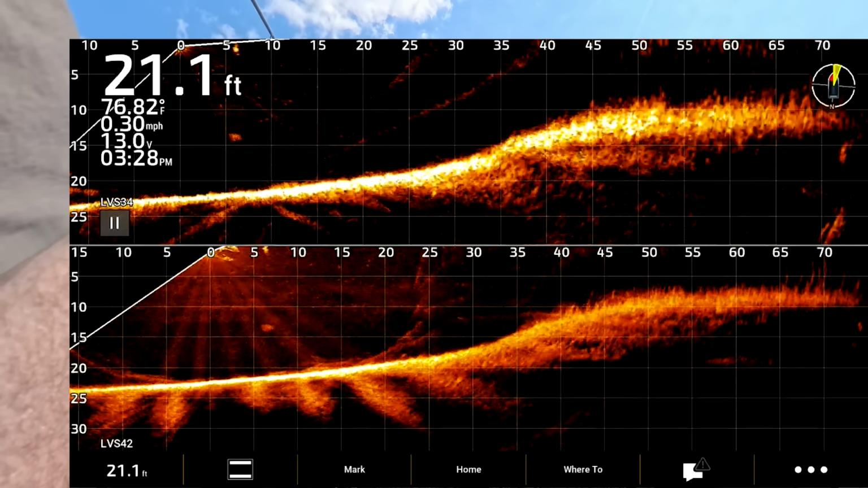Impact at 55. I'm out of the weeds. I lost it for a second. I'm gonna flip over to full screen 42. I'm gonna turn my depth down so I get a little bit more clarity up on the top of this hump.